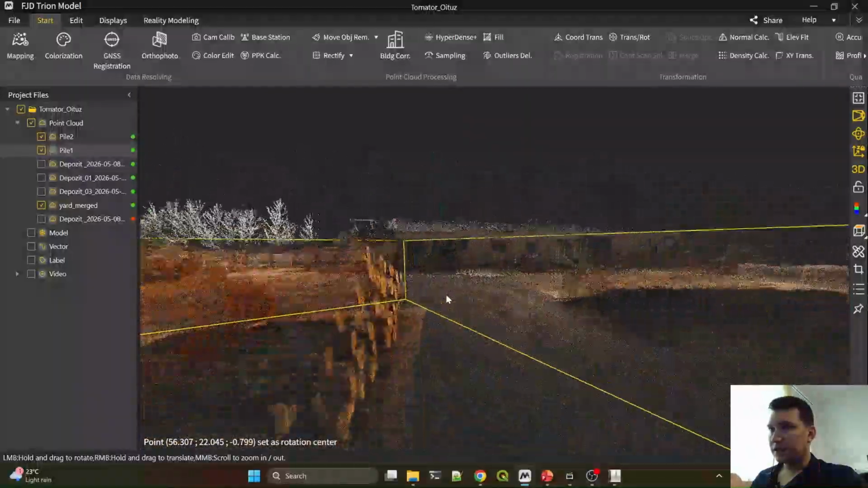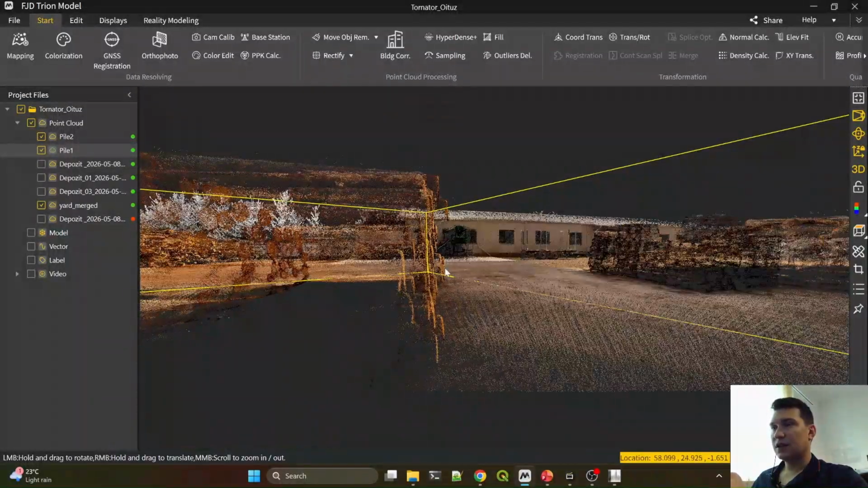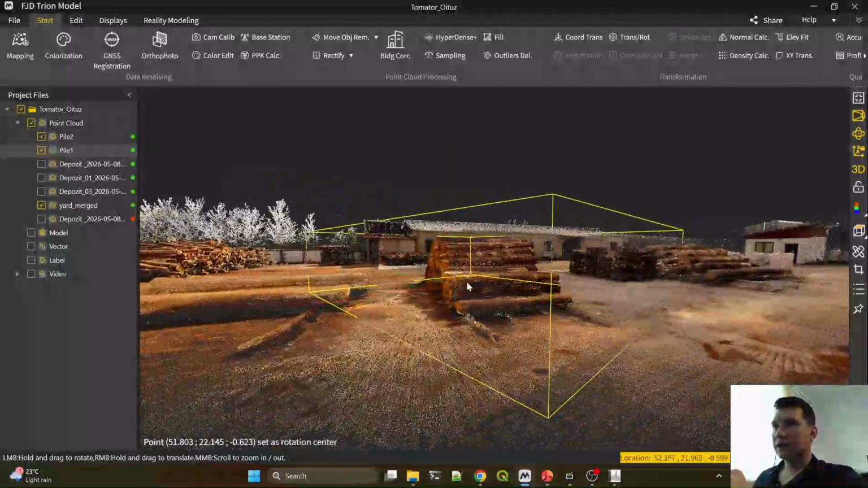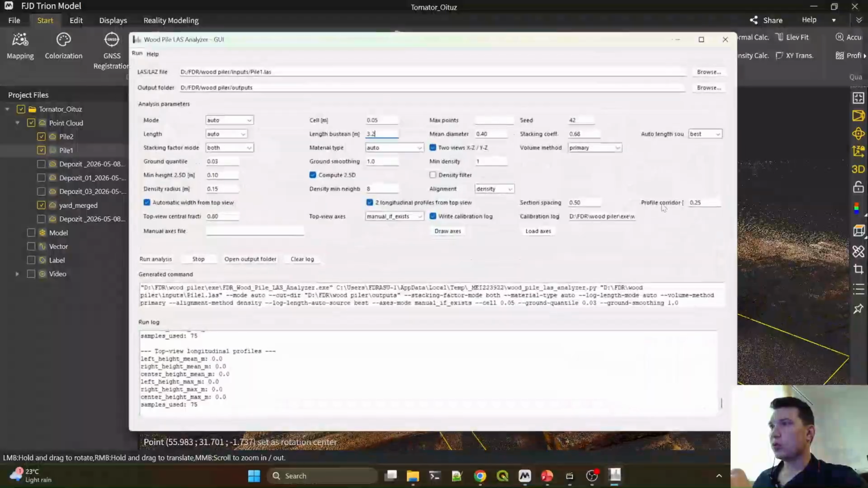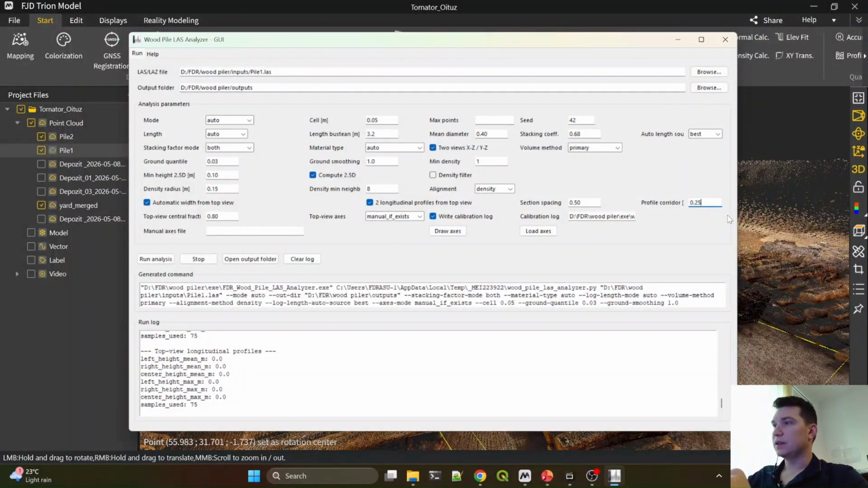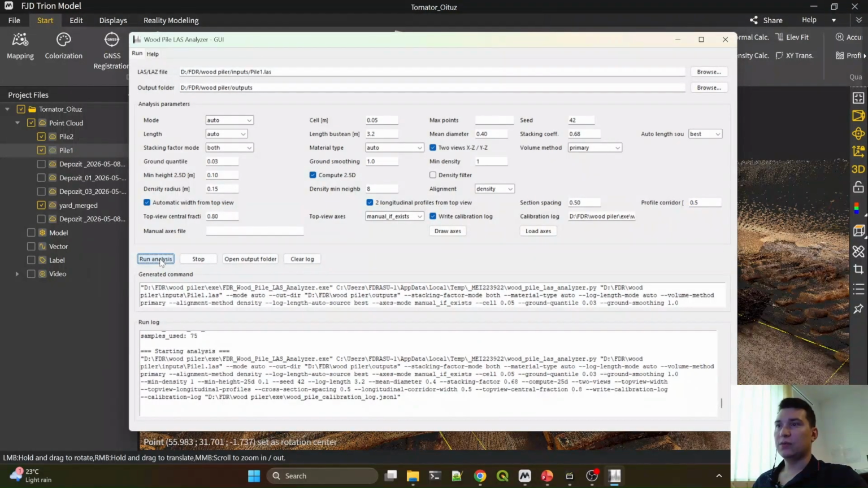I can see that the faces here are not exact, they are not stacked very well, so I would like to modify this from 0.25 to 0.5, and just hit the run analysis button and wait for the results.